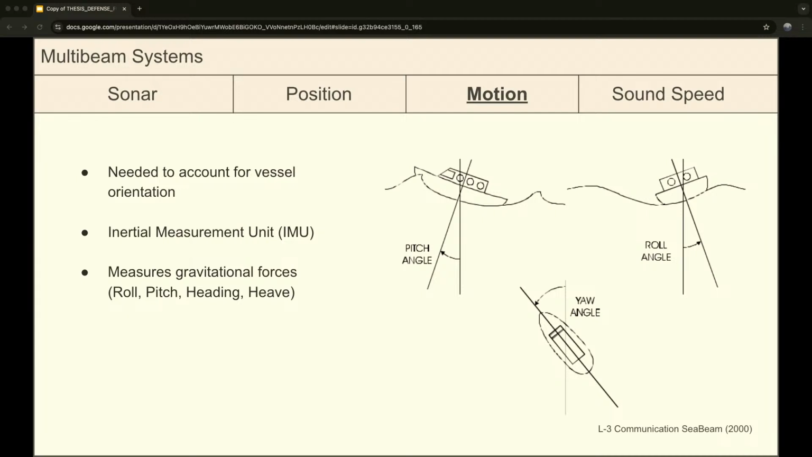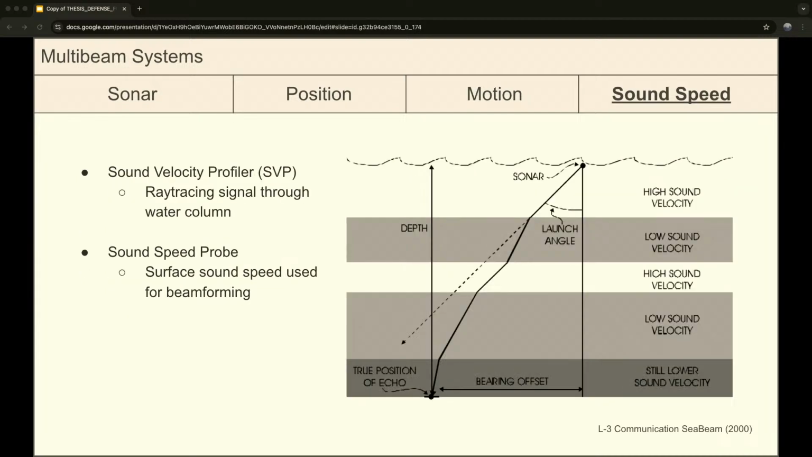So in order to account for that, you need an inertial measurement unit, which essentially just measures gravitational forces to establish that correct orientation of the sonar when the pulse is transmitted and received.